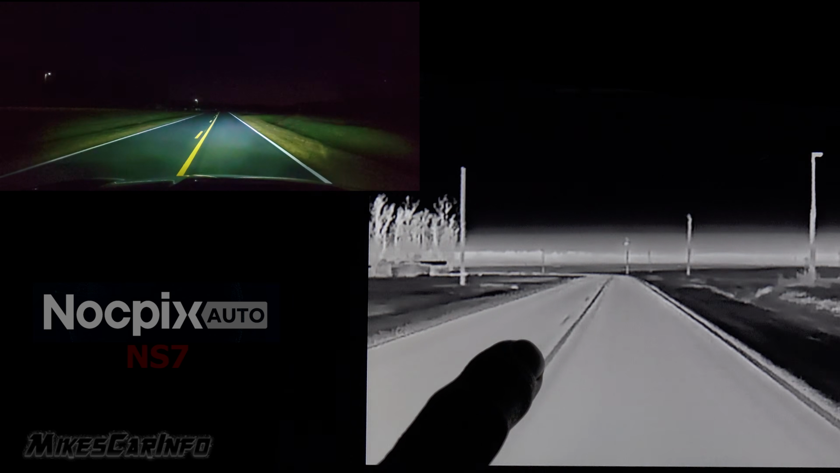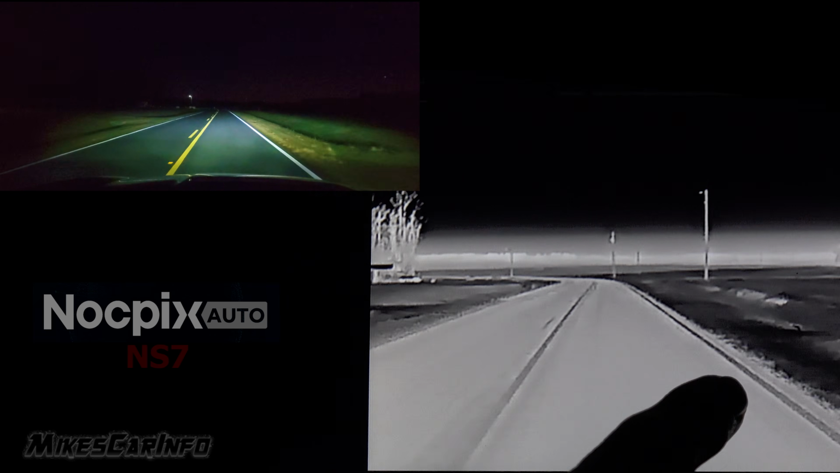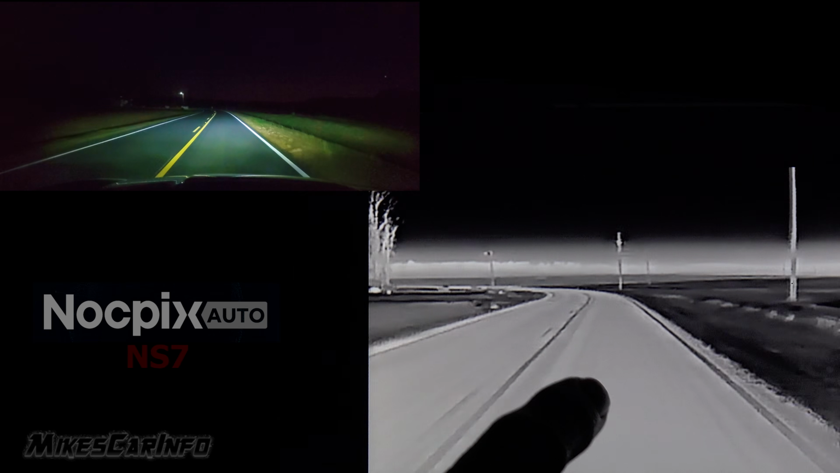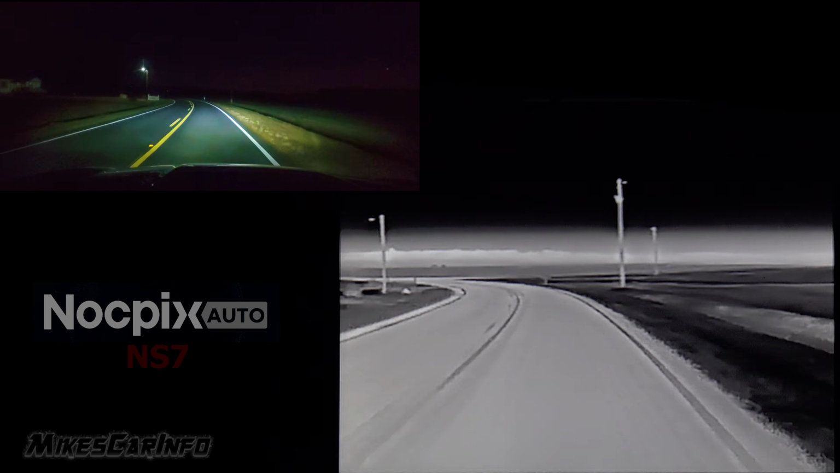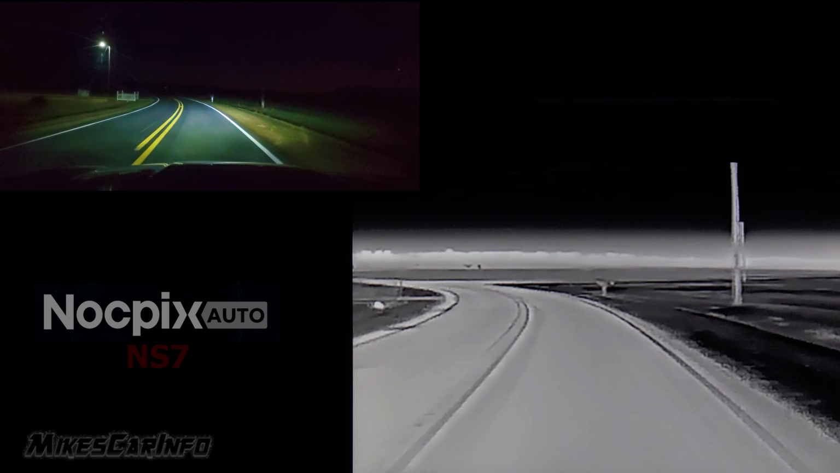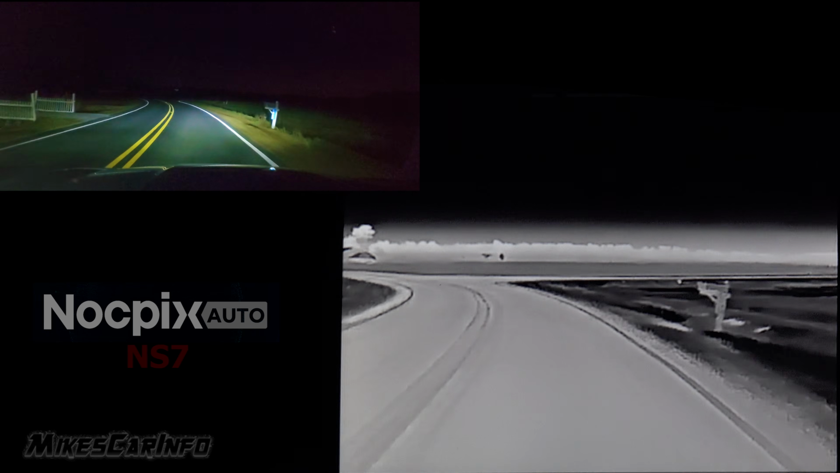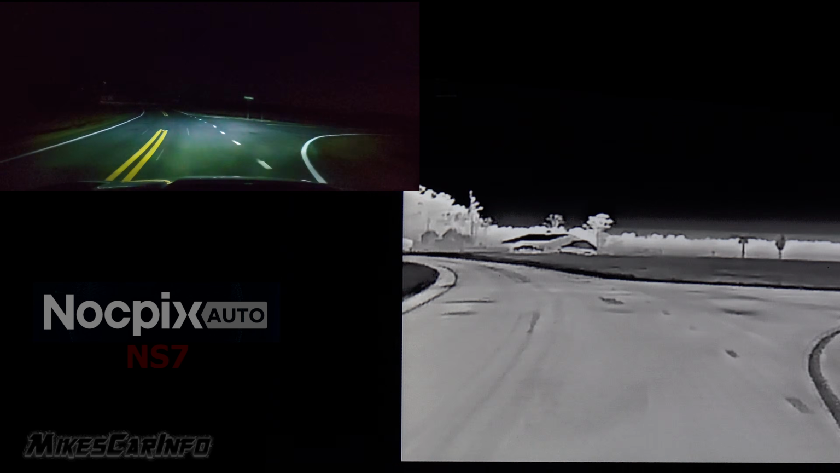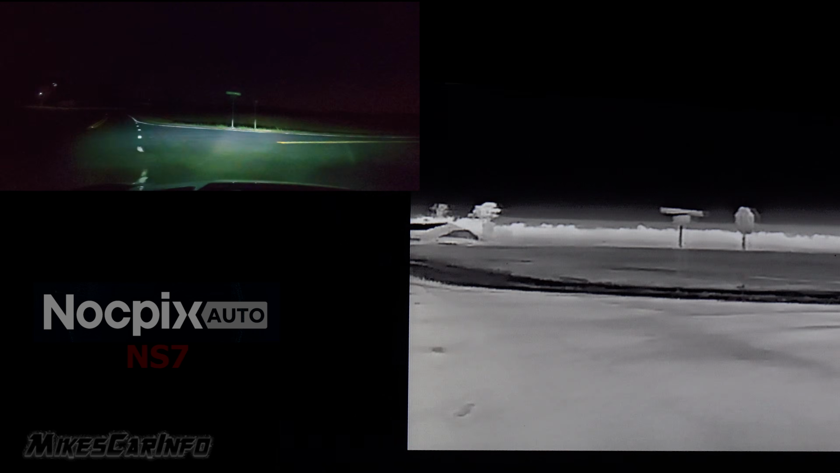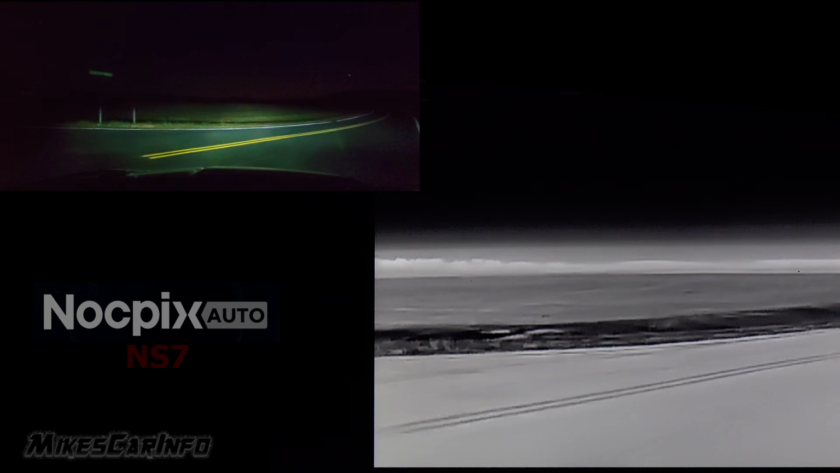So I can scan this entire field right here. If there's any animals, it'll pop out in white. And it's a huge field, so you're able to see really far with a thermal imaging camera. You can see that tree line is way far away. This whole field, I can scan it right here and see if there are any animals in that field. Surprisingly, there are none.